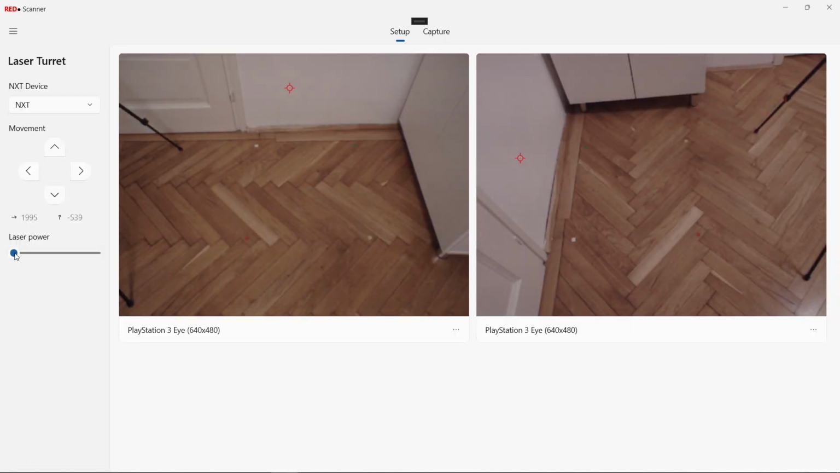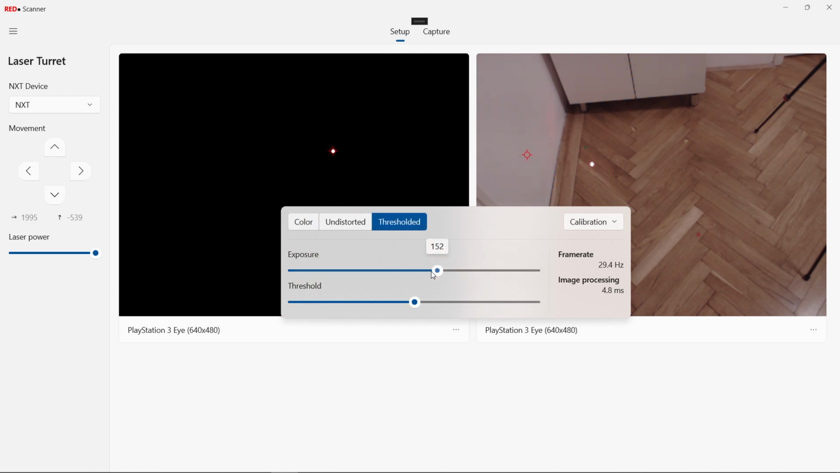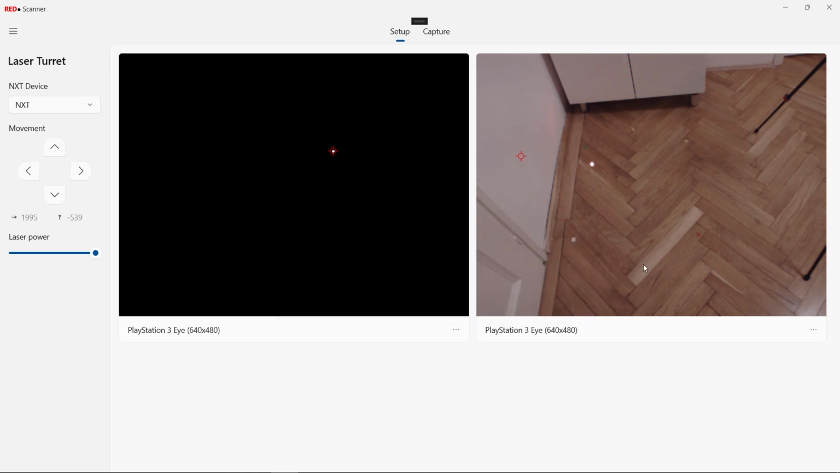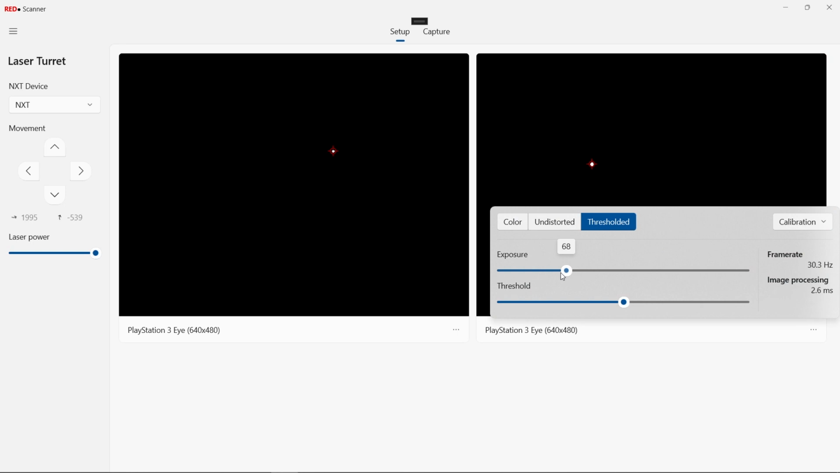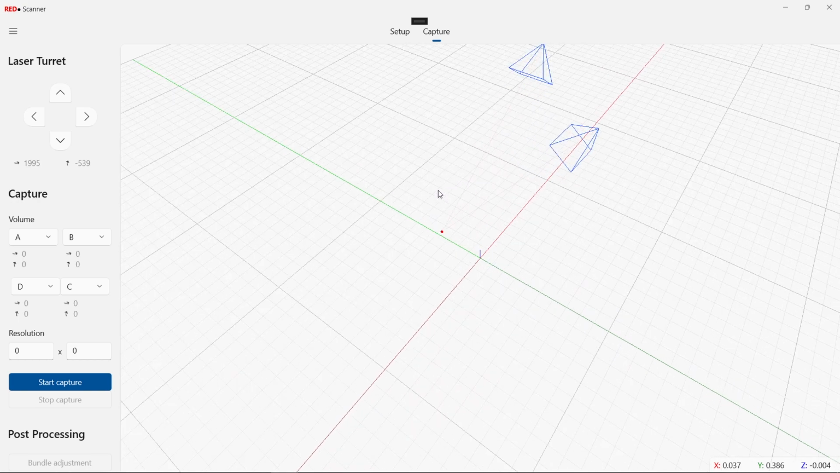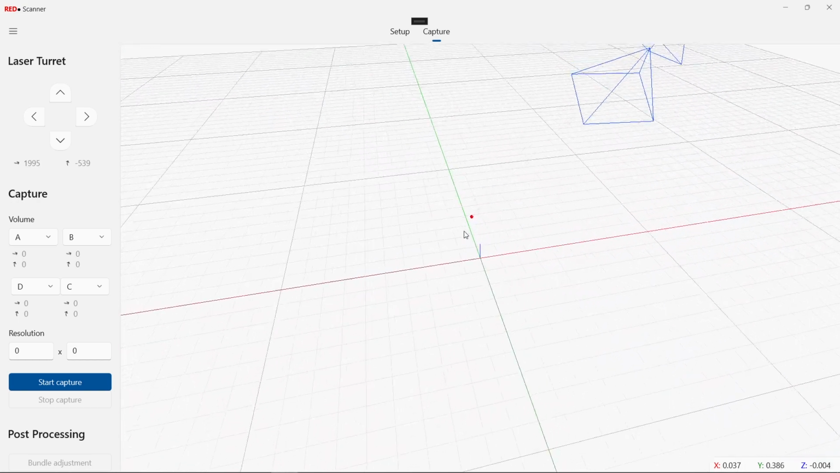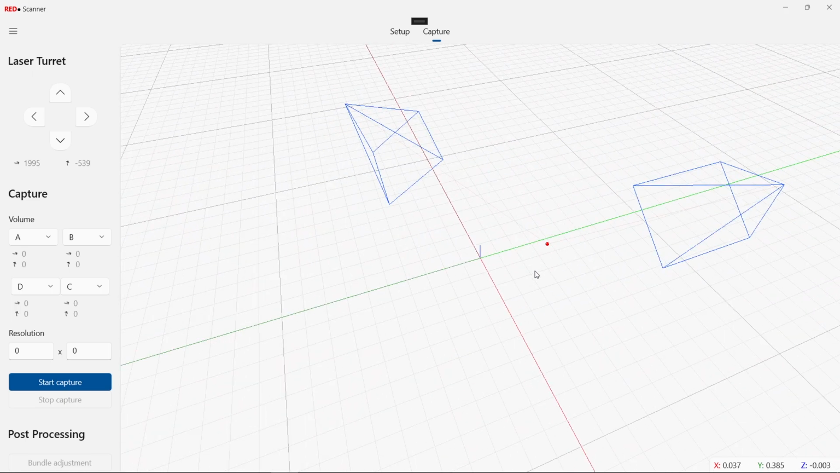I also need to turn on the laser and adjust the exposure time to actually start tracking it. Now I can track the laser position in 3D, but since this last step wasn't that precise, I'm doing bundle adjustment to further refine the camera parameters. However, the extrinsic calibration step is still needed because it gives a good starting point for further optimization.